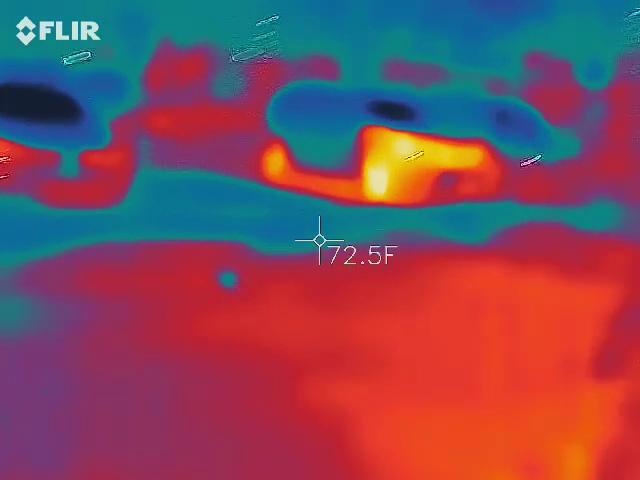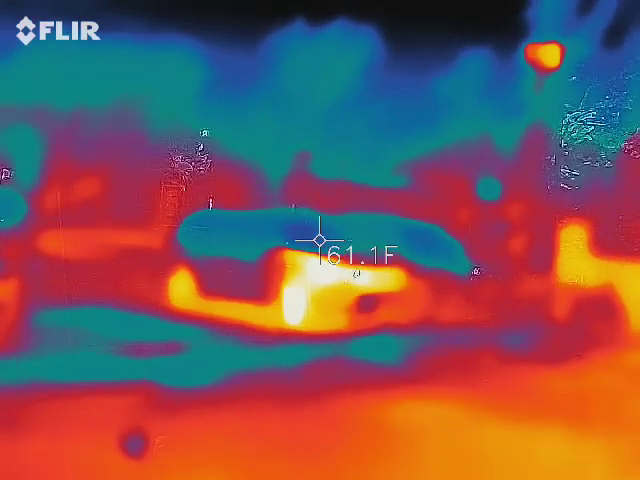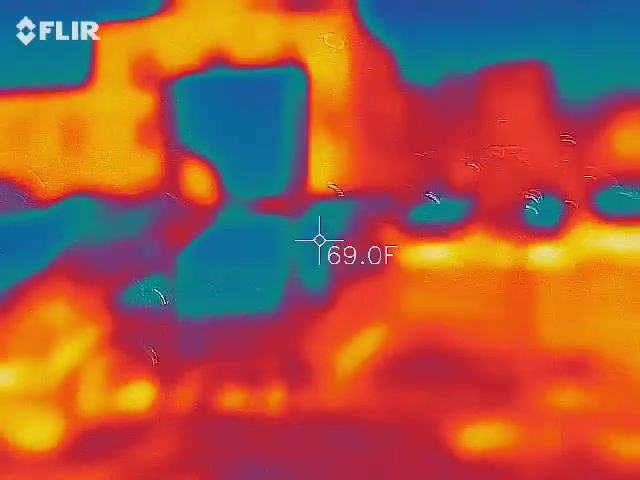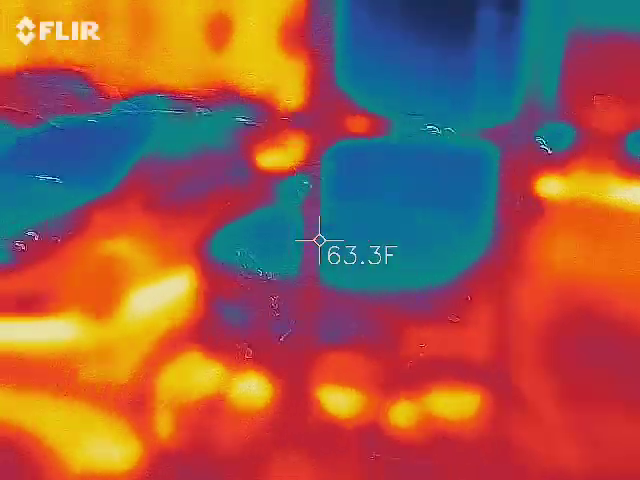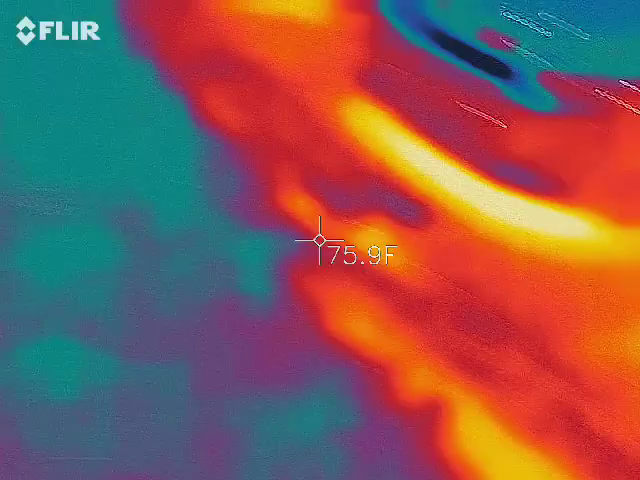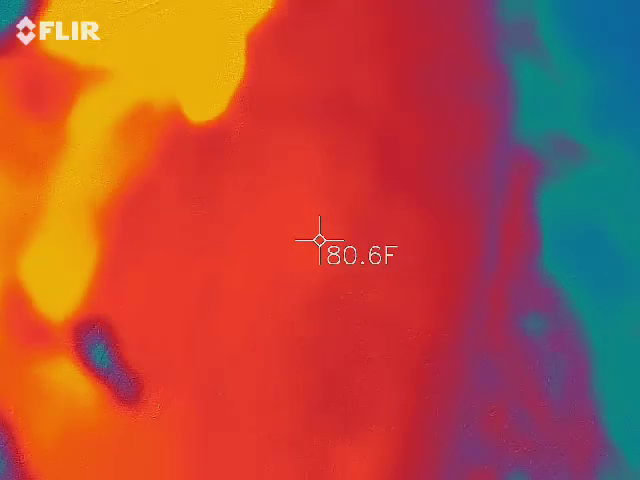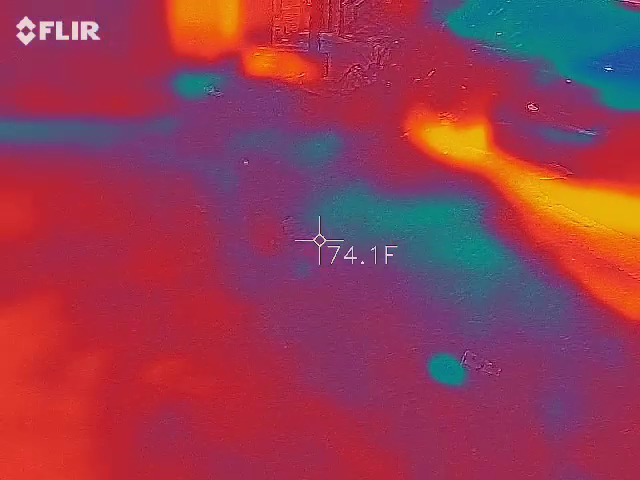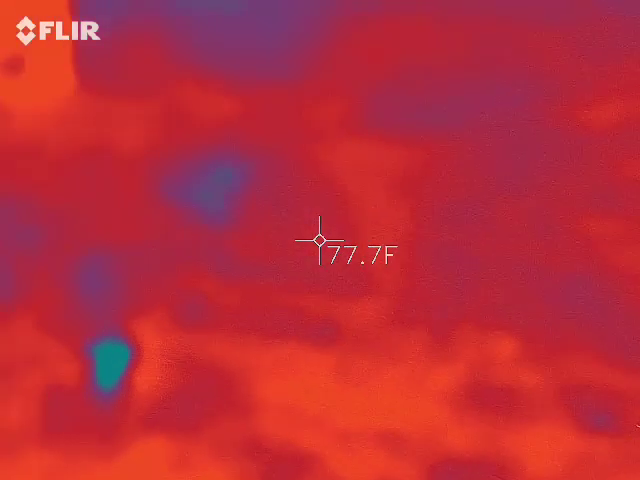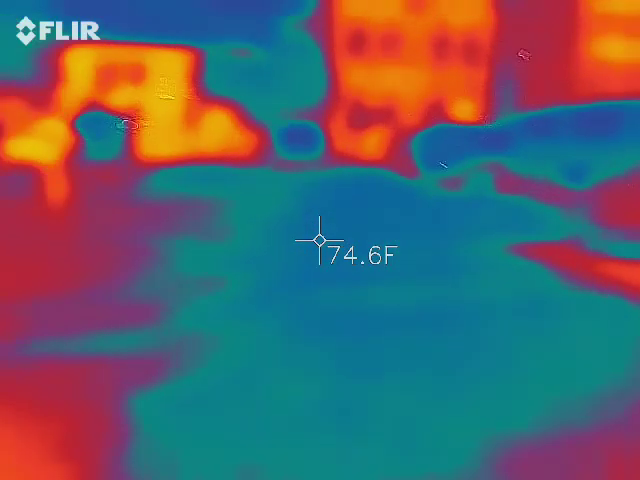You see anything? Sweet. You can see which car was recently on. Not this one. Not any of these. Oh wait. 68. What did yours say? What does it say? Oh, 74. Okay, well that's fine. That's what my car said.